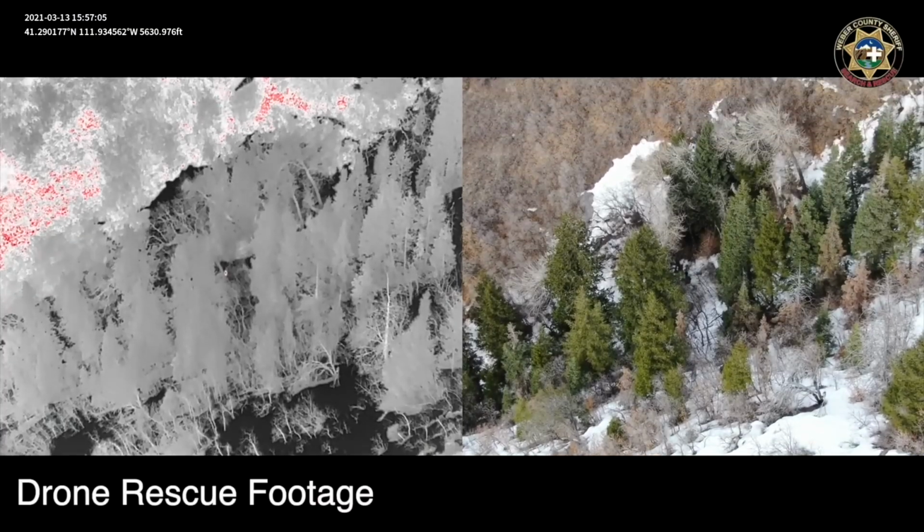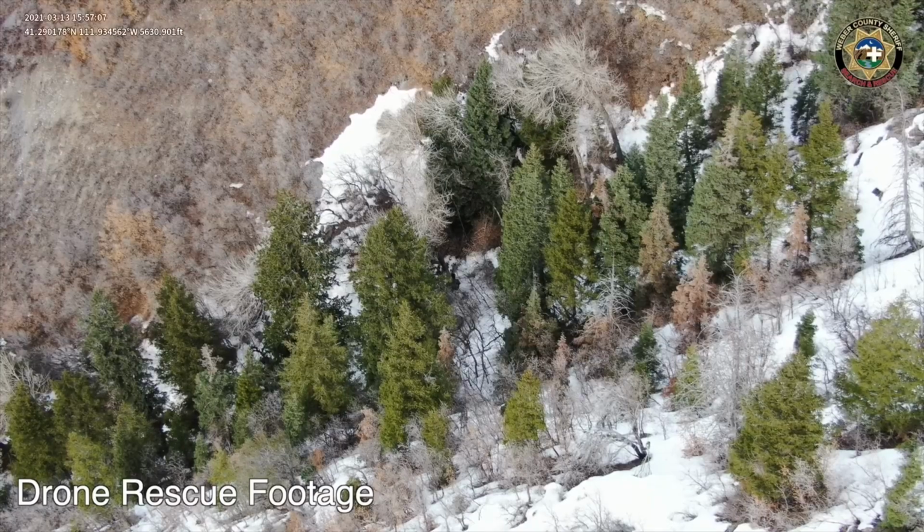Yeah, so now you actually had a unique opportunity to get your hands on the M30T a little bit early, and we were discussing one of the scenarios that you actually used the drone in. So why don't you give us a play-by-play of that very first save that you had with the drone? Yeah, we felt very fortunate to be able to get our hands on that M30T before it was officially released. And I'll tell you what, it was absolutely instrumental in saving the life of one of our residents in Weber County. This particular gentleman was out split boarding one evening and ended up getting lost.